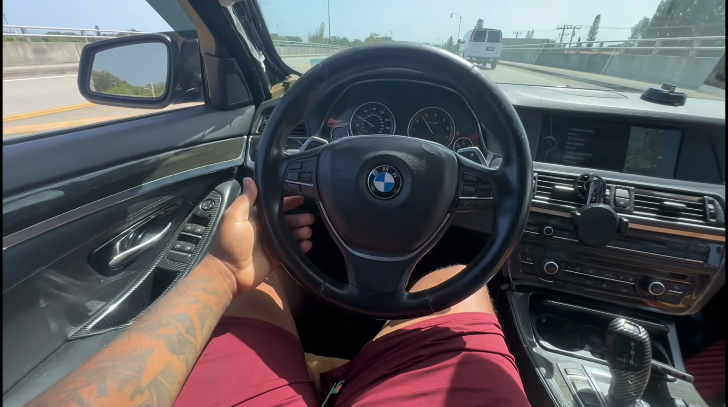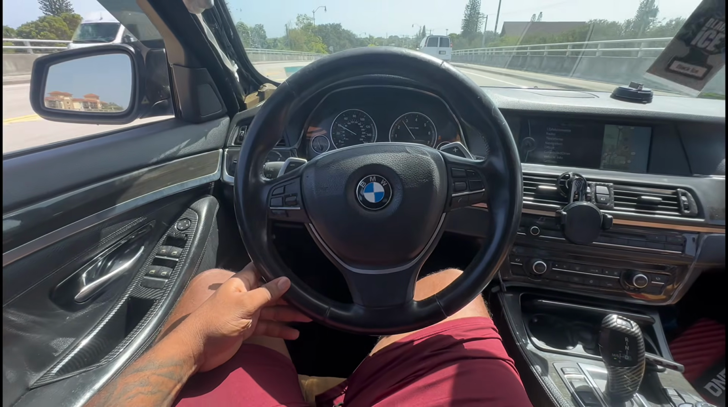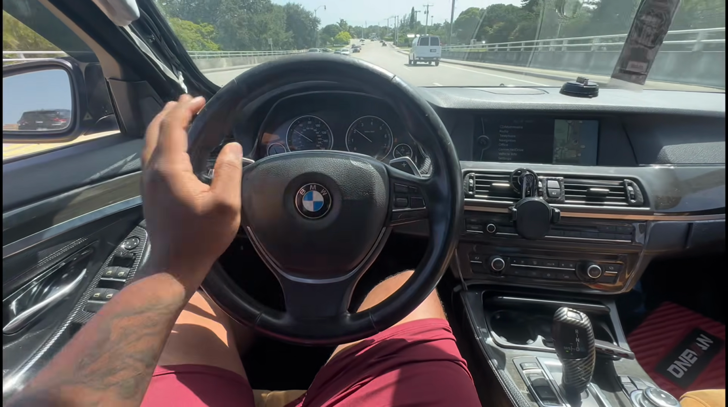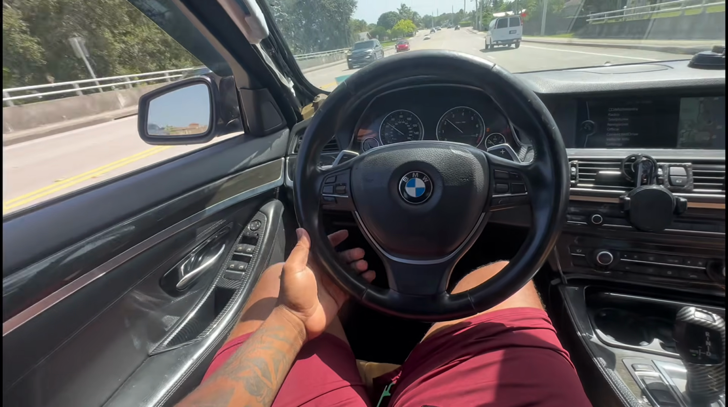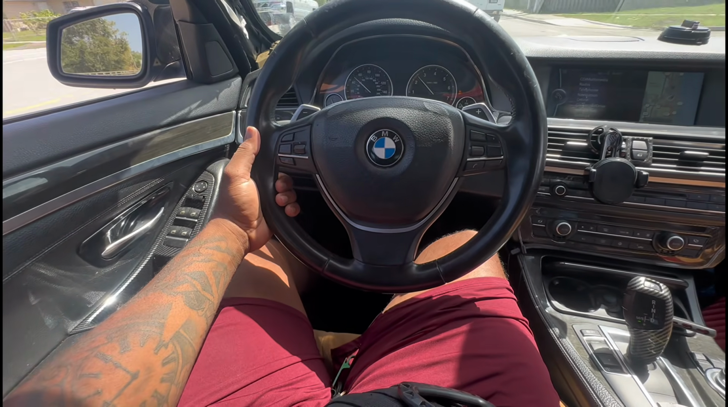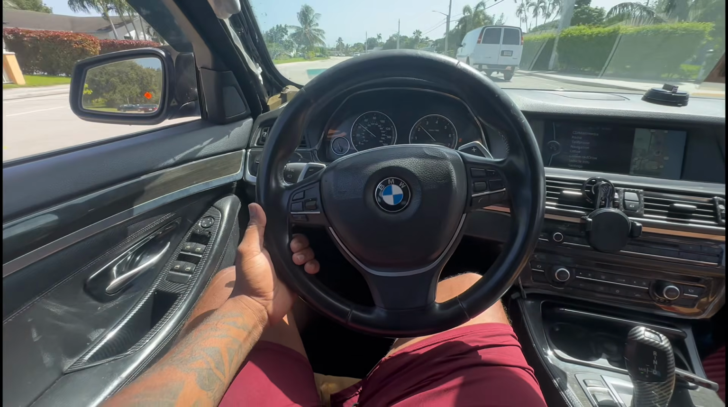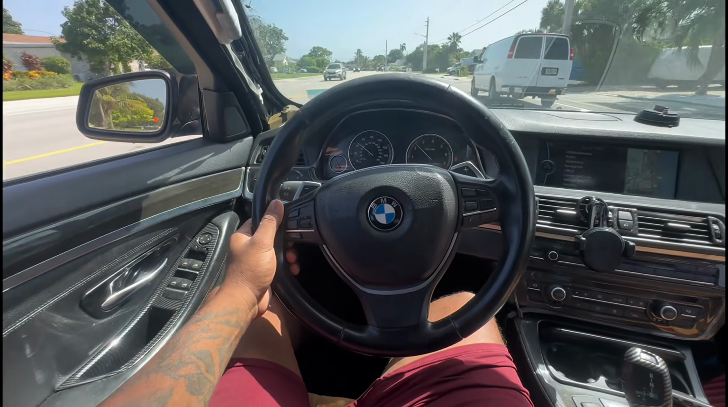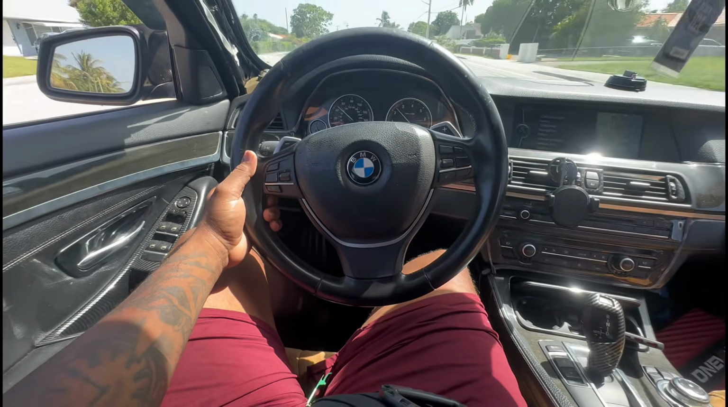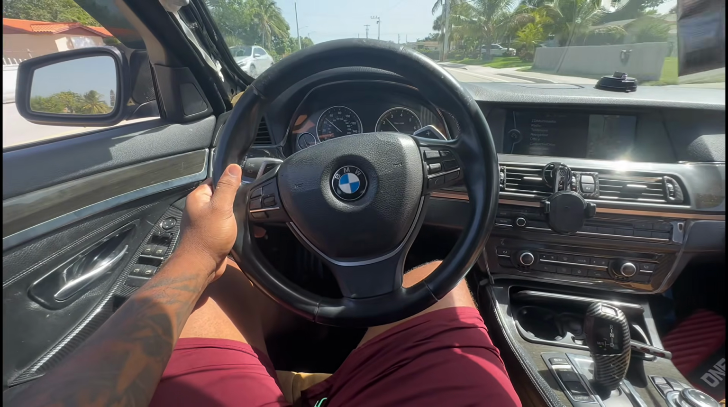So it's been a while since I posted a video on the channel, and the reason is that I'm wrapping the car right now. That's why I haven't been showing the outside of the car, the exterior and all of that, because I don't want y'all to know the color yet.